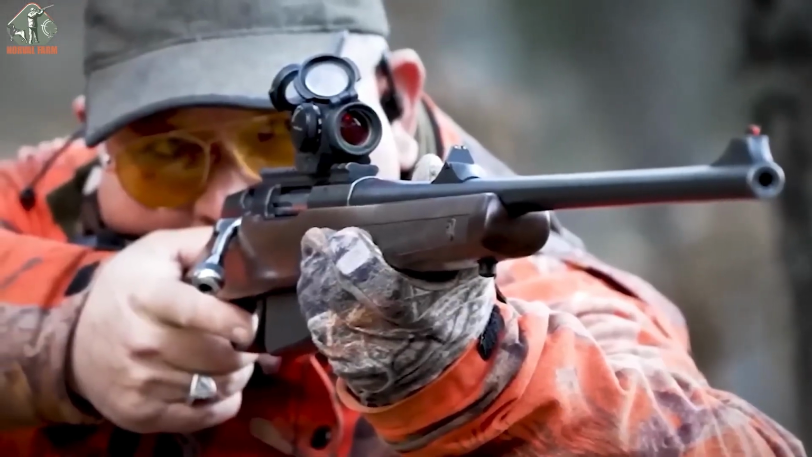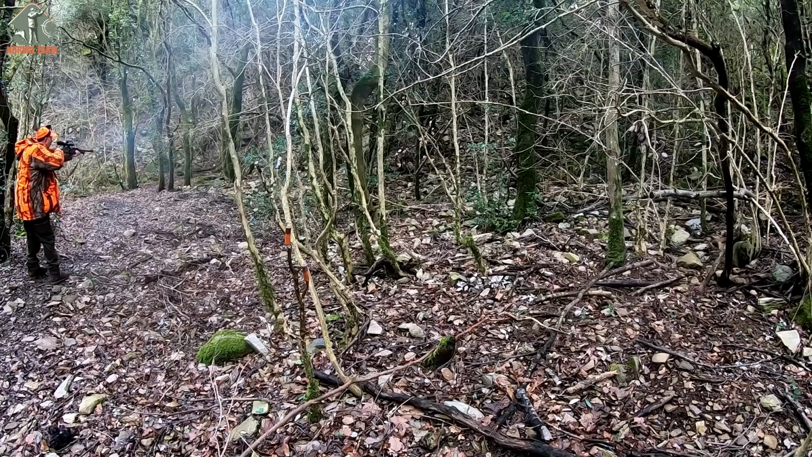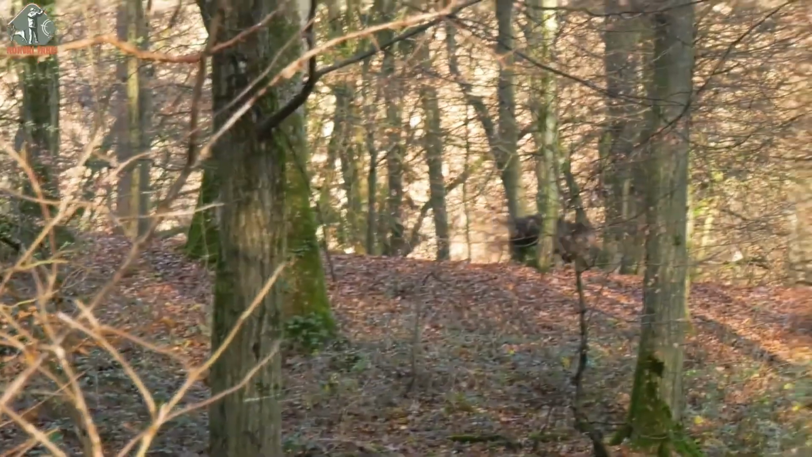Less than 5 minutes later, a few more wild boars emerged, catching us off guard. Quick and agile, they zigzagged through the trees. Harry, keeping steady aim, took careful shots. Eventually, one from the group fell in the heart of the woods.